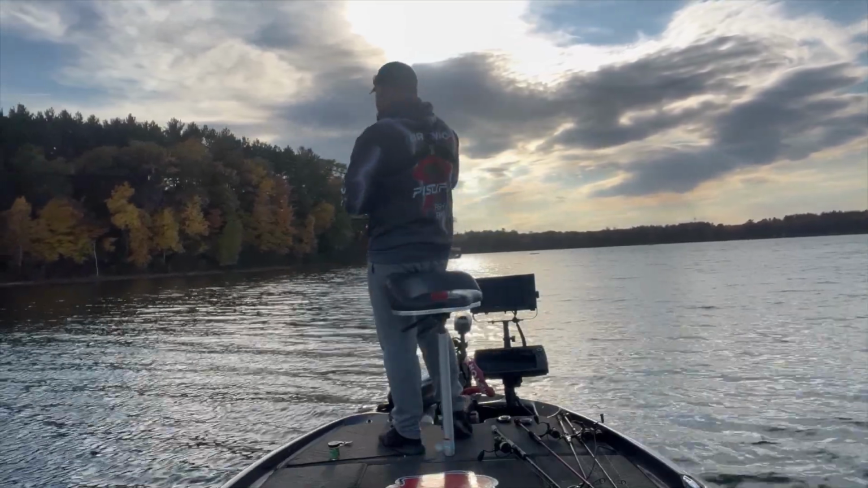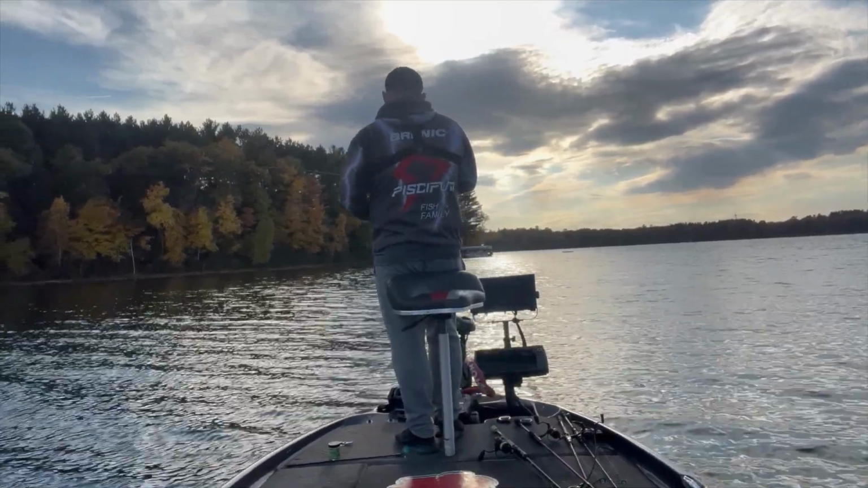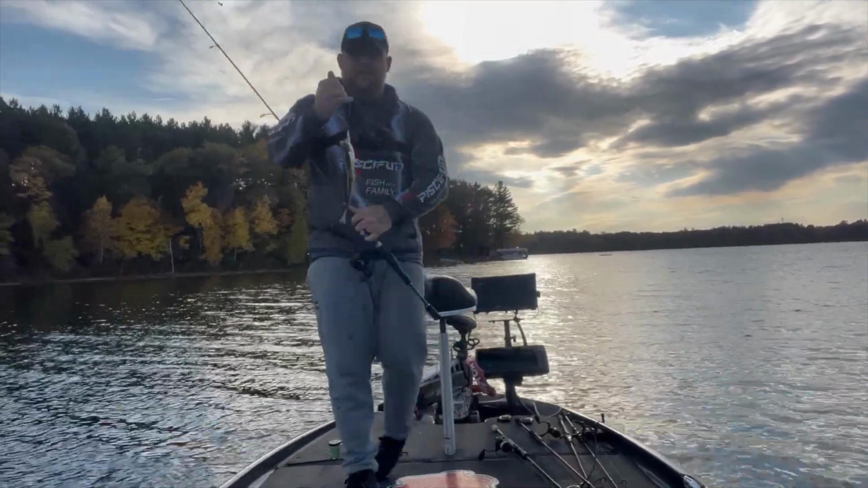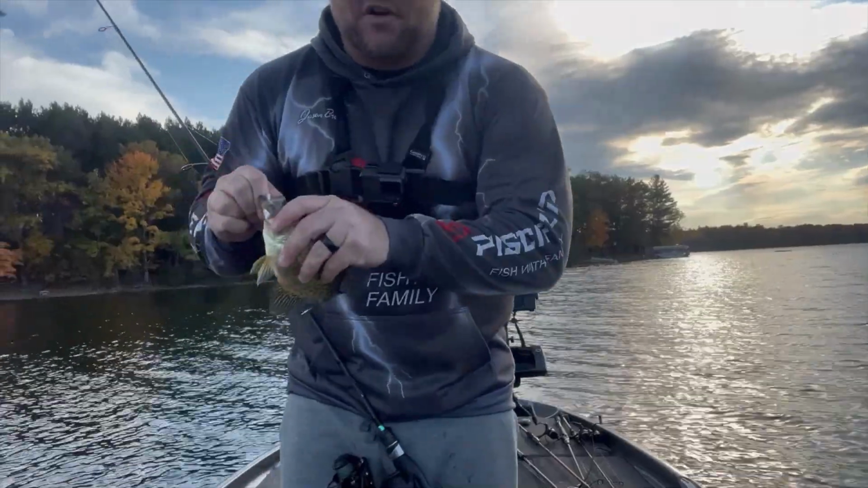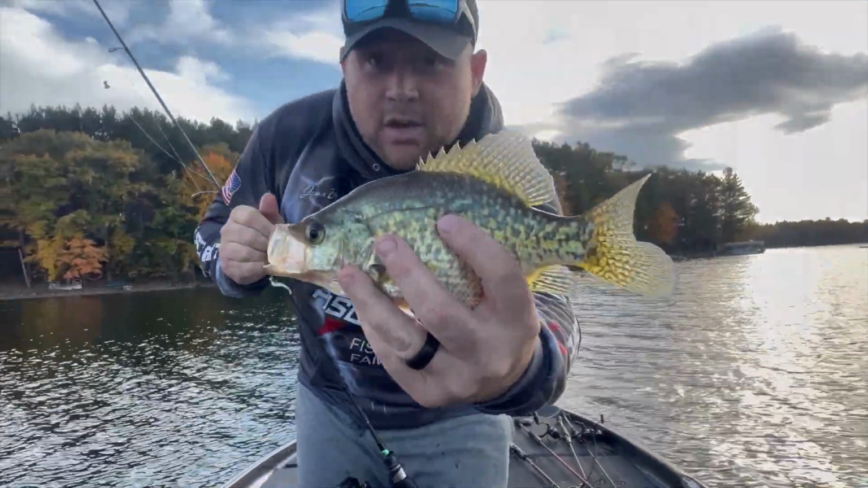Massive school of crappies, guys. Massive. Really cool. Lots of nice fish like this one in that school. We got enough for our fish fry, so we're just gonna go ahead and let that one go, but another nice one.